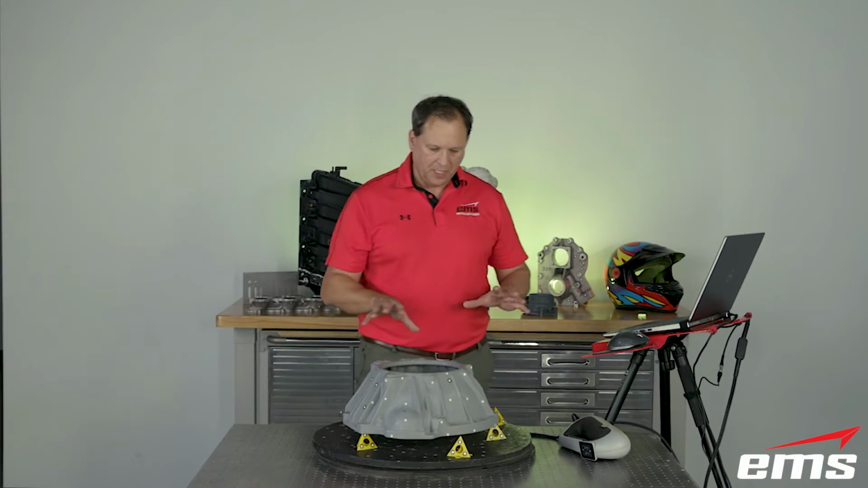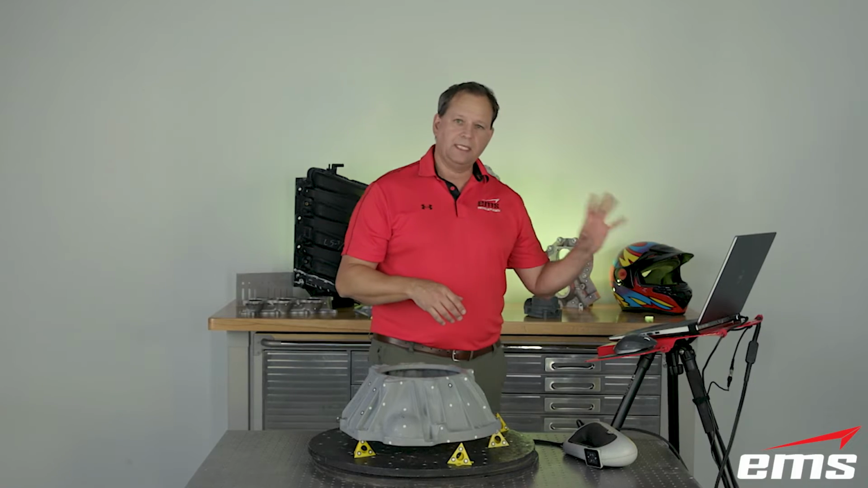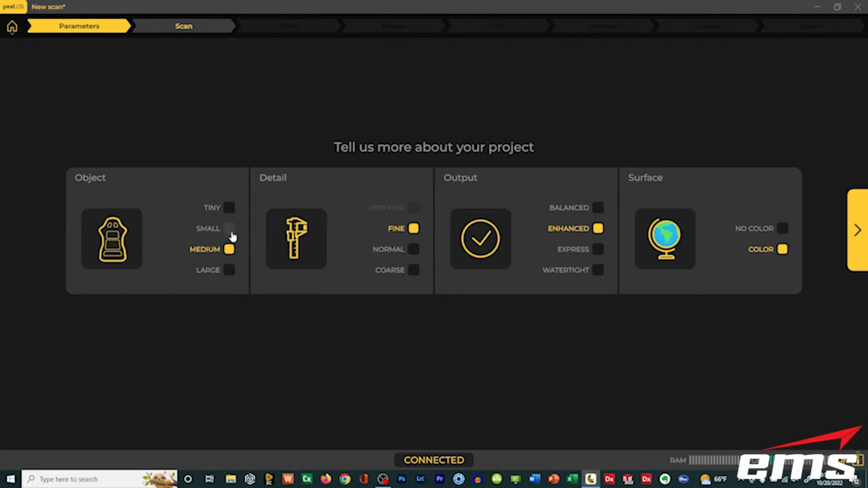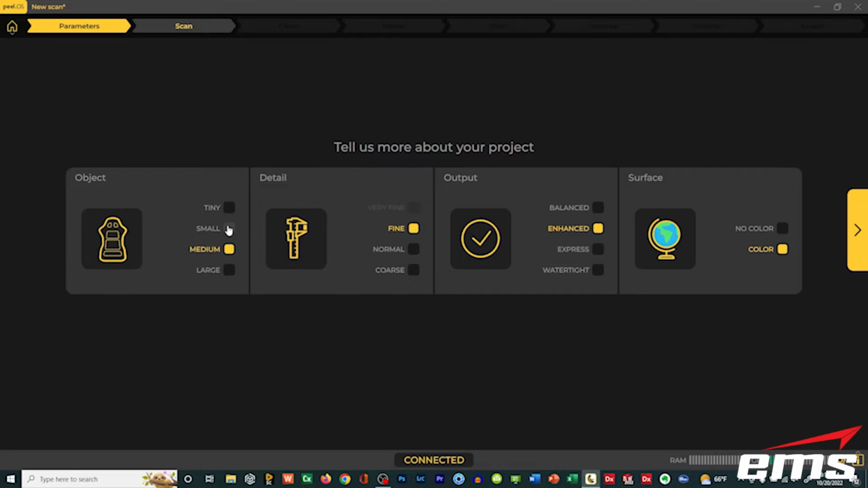So let's get started. So we've got targets. We've got our part off the table. We're ready to scan. Now here in the new peel.os, what's nice is they've really simplified this interface. So we pick the part size. So for example, tiny, small, there's a description, medium, etc. I'm going to put this in the category of small. And then what detail? This gets into your resolution.